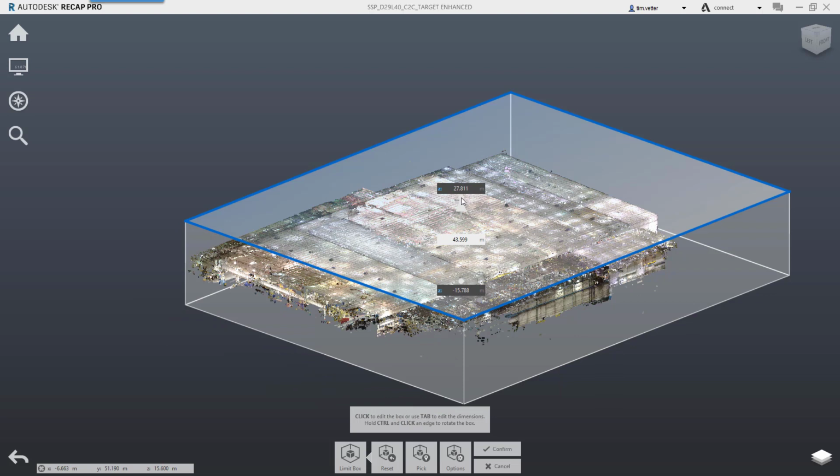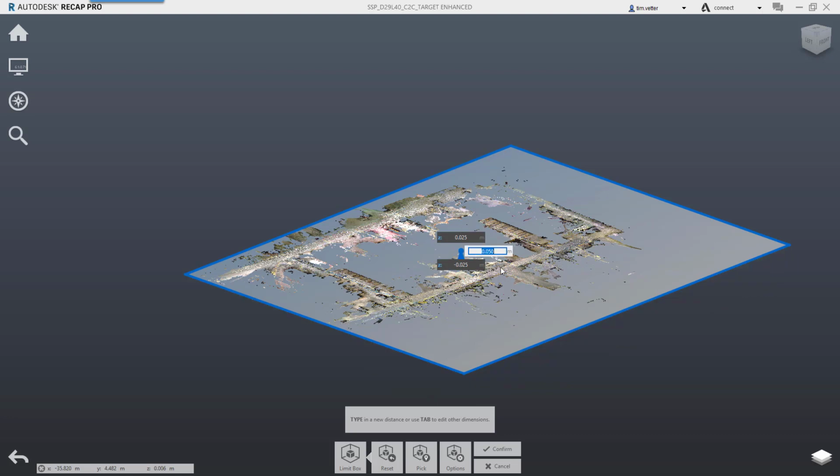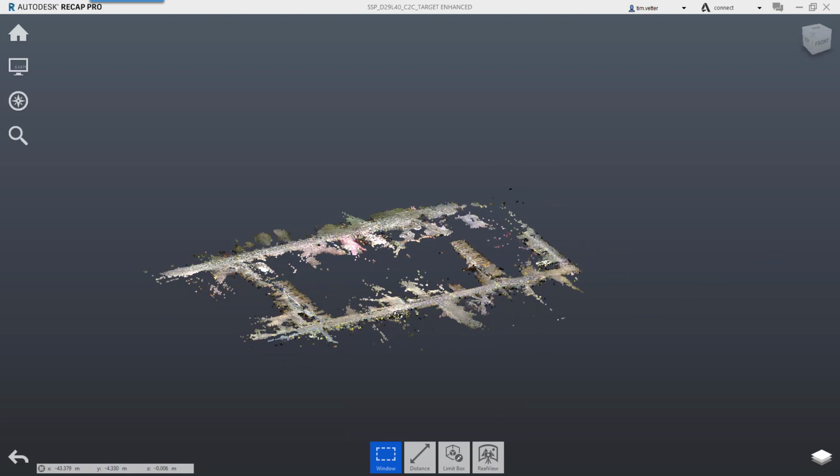The other nice thing I like to use this limit box for is if you hit the tab key, you can just do a keyboard entry. So I'm going to key in 0.025, 1 inch above the floor. And as far as below the floor, negative 0.025. And I have a 2-inch slice of that whole area. And let's take a quick look around and see what we got. Looking pretty good. I can see that I have a low spot here and over here, but for the most part I've got the whole floor represented.